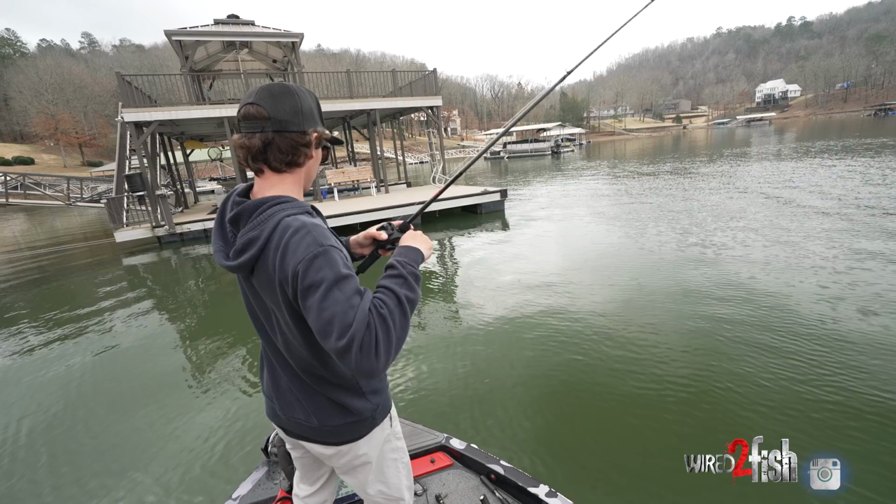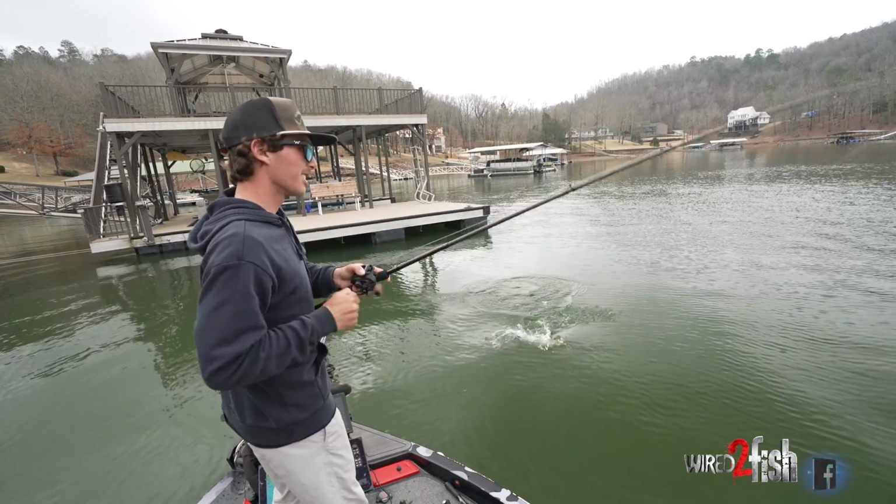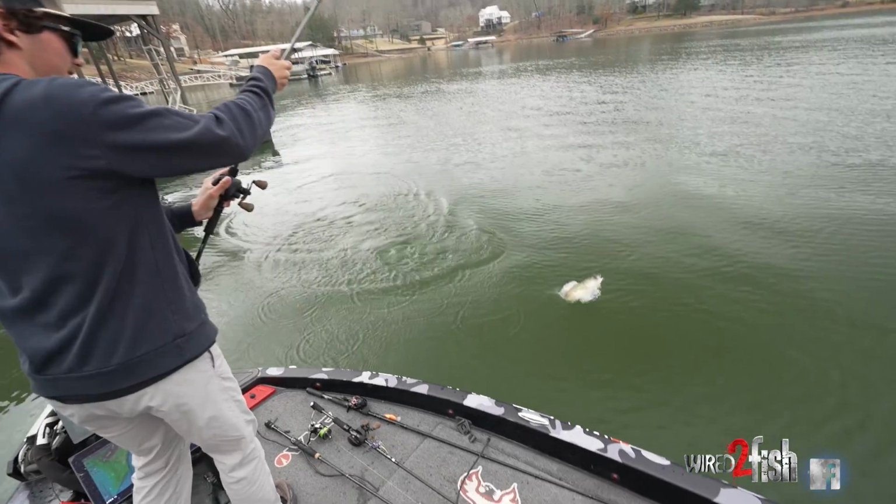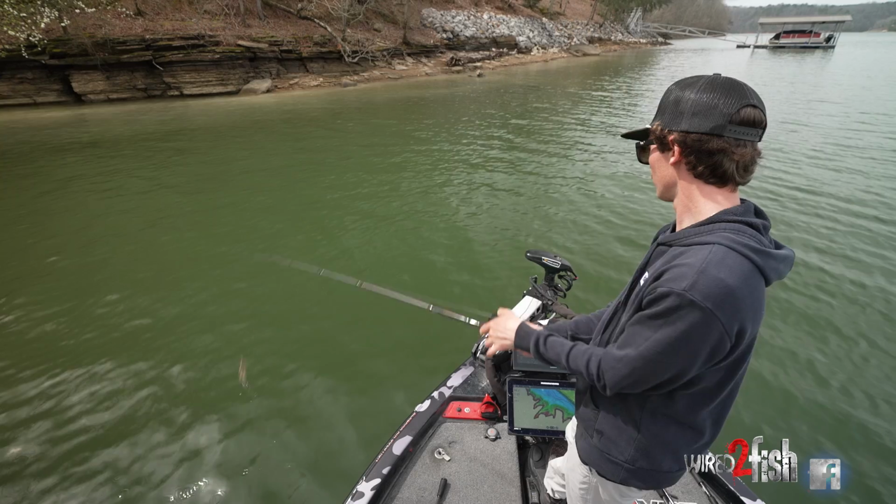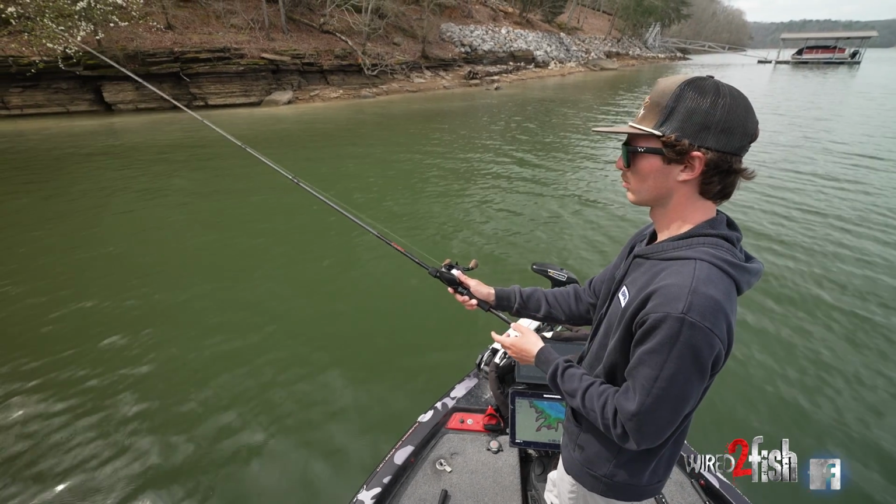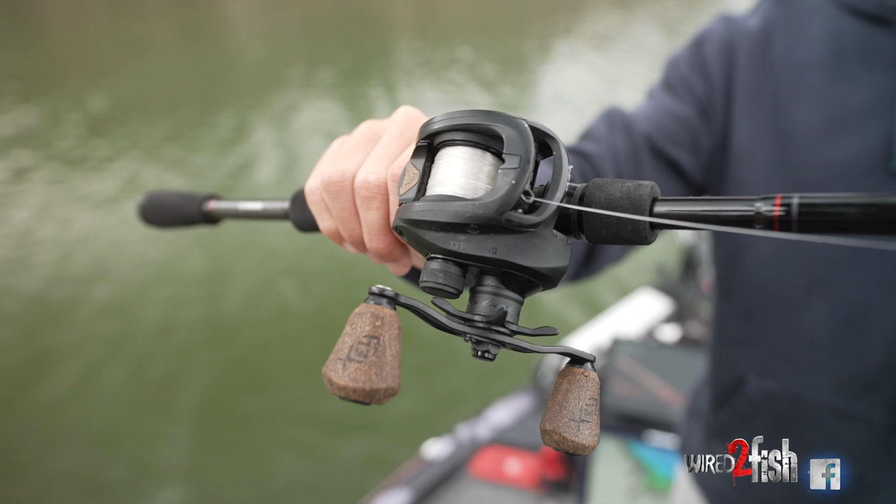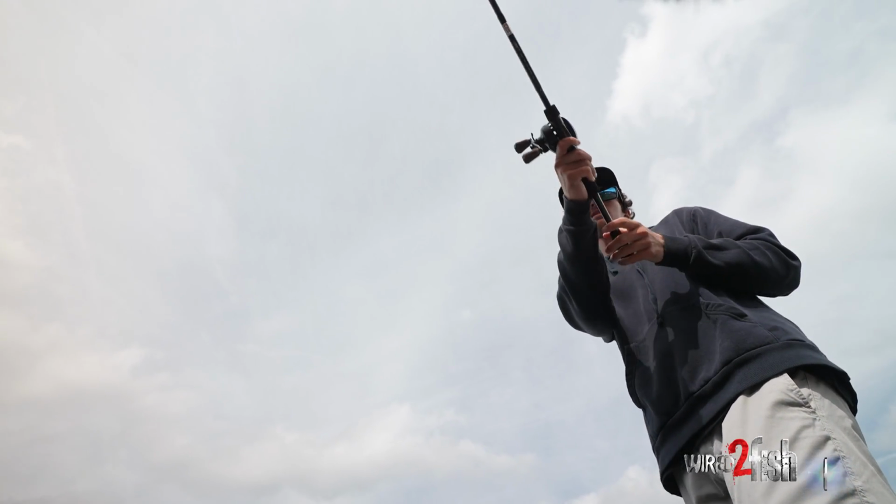There's a bunch of cables that run down under these docks, and these fish like to sit on cables for whatever reason, and if you can get it up underneath there to them, they tend to bite a lot easier. With this jig here, I'm throwing 7.3 heavy. This is a 13 Fishing Meta. I've actually got this on 20-pound line on a Concept A2 13 Fishing reel with Suffix 20-pound line.